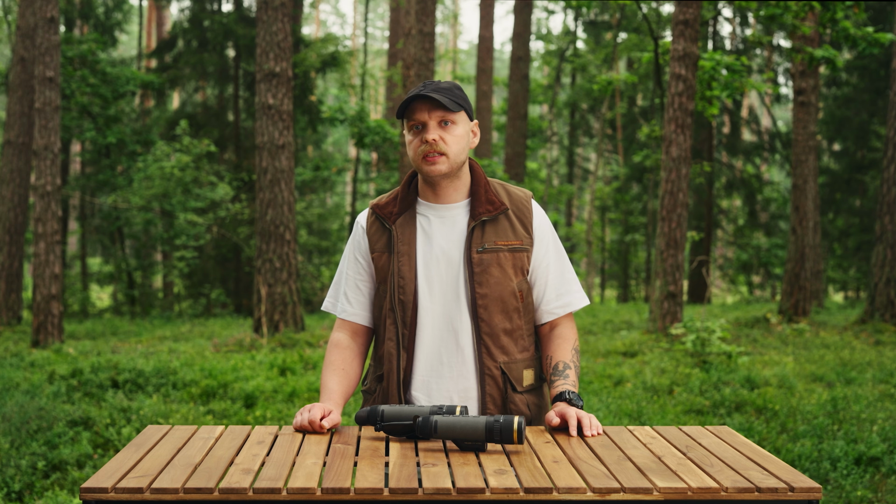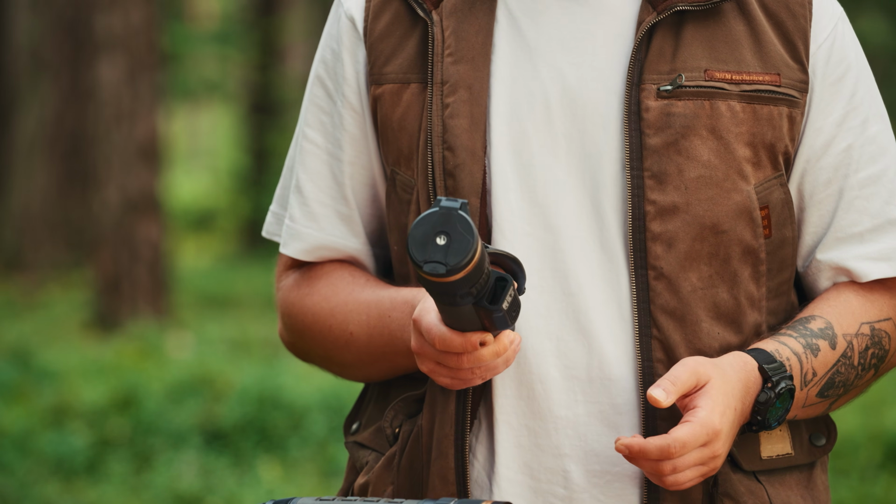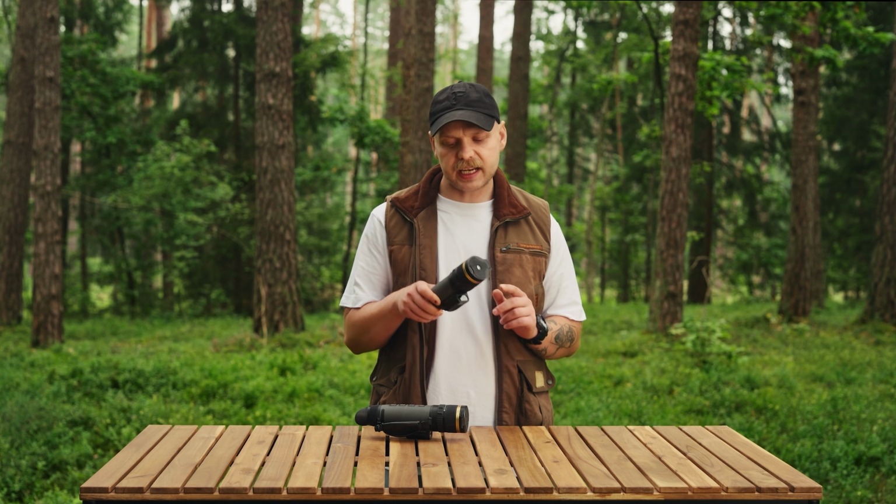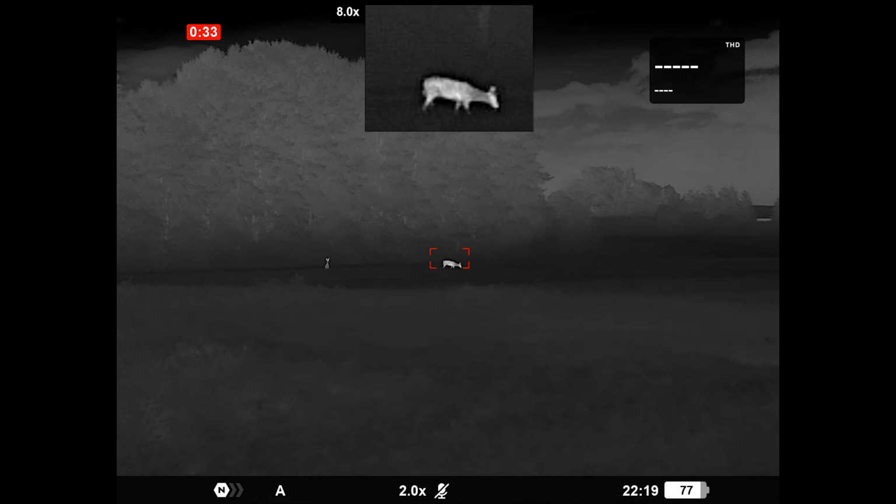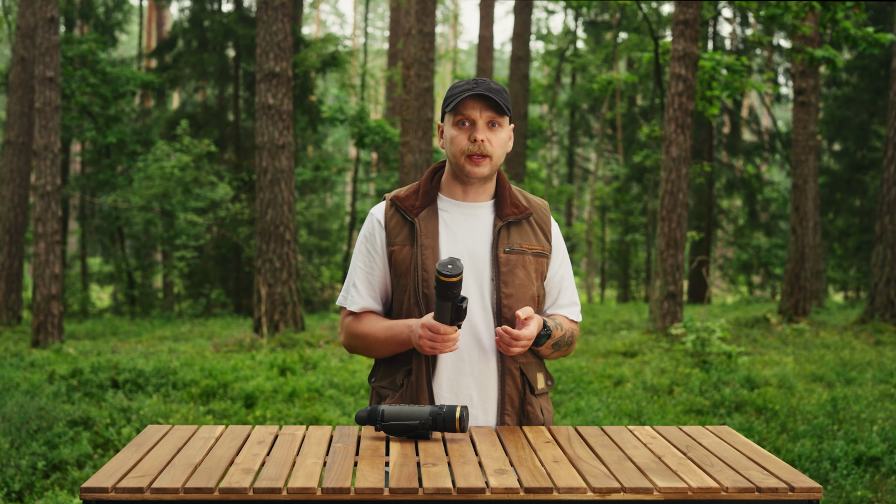Let's start with what's actually different, because if you already own a Telos, this is what you're paying for. The biggest functional change is the rangefinder. The previous Telos LRF topped out at 1000 meters, and it was fine, but it could be slow to lock, especially on smaller targets. The XT50 pushes that out to 1200 meters at ±1 meter. And in the field, it was quicker to give me a reading. That means less time holding the reticle on an animal, waiting for a number, and more confidence that the number you get is the right one. There's also a step up to the HD 1280 by 1024 sensor, which I'll get into properly in a minute.